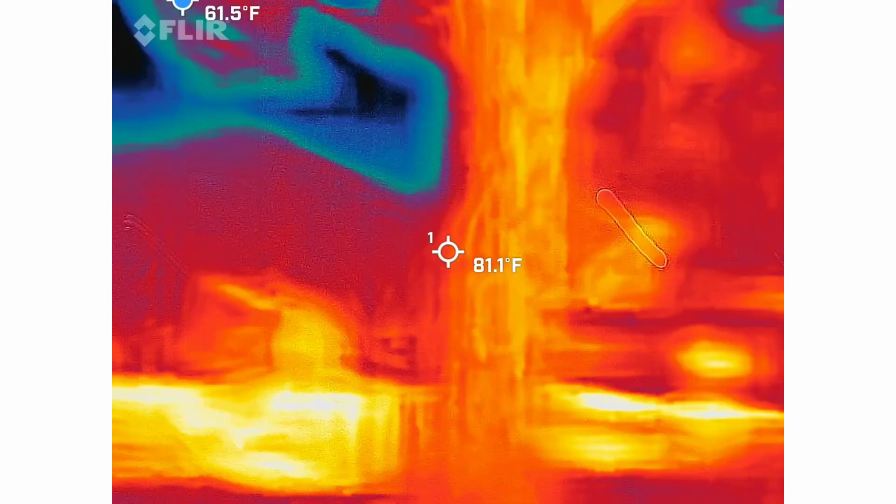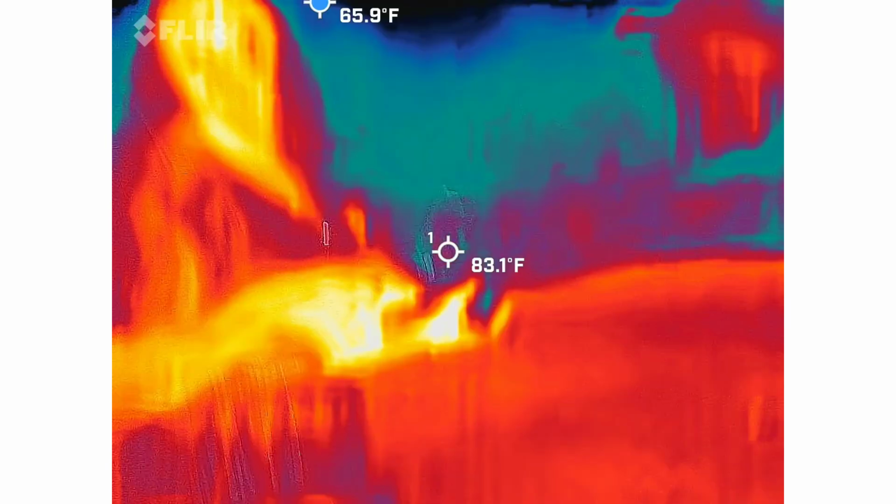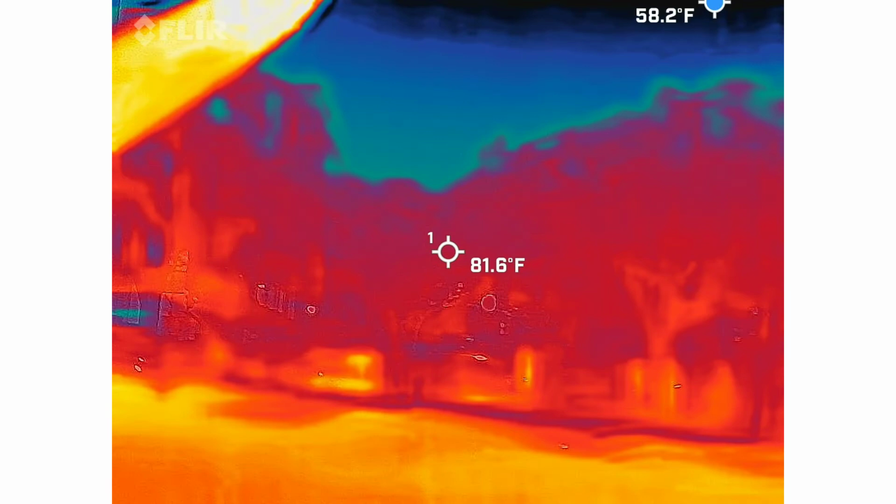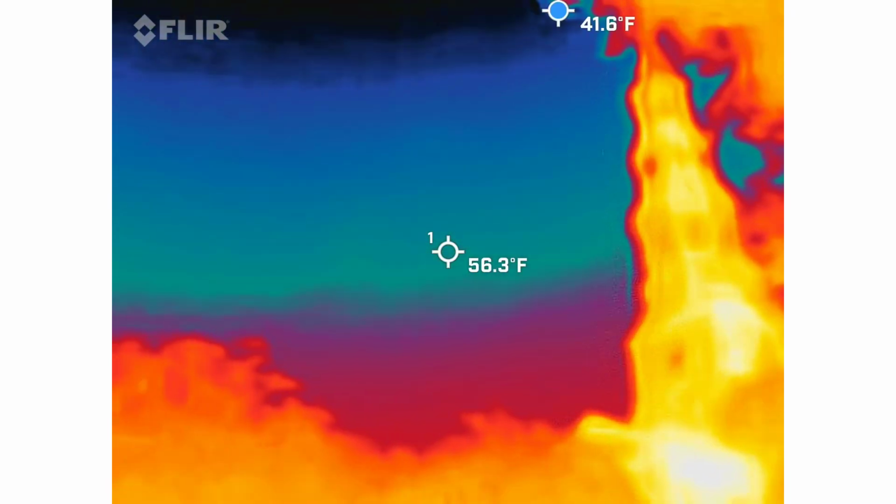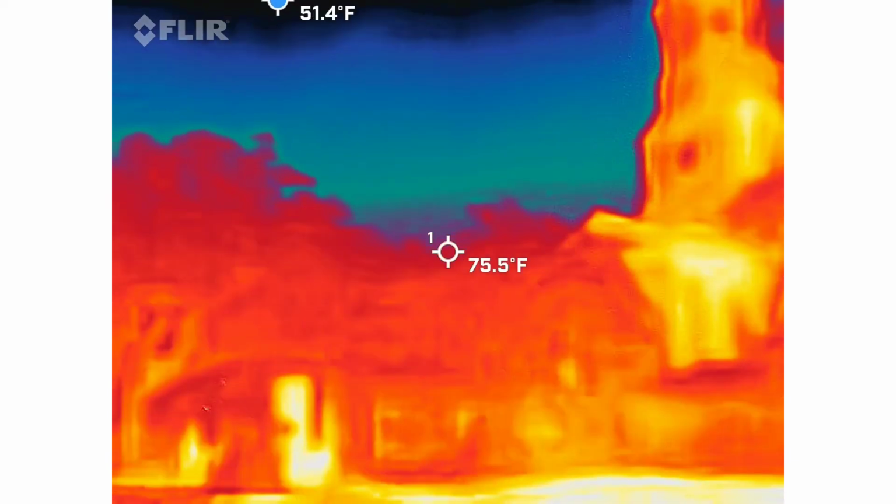What? Show her. By the church is a blue dot. What's that? I don't know. By the church? Yeah. You're not supposed to hold this guy. Oh, Mom's got a blue dot.